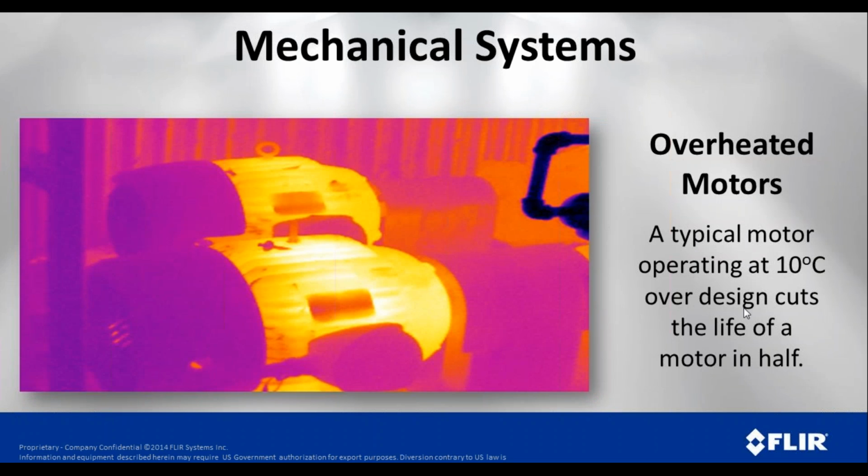So you can see here a typical motor, if it's operating at 10 degrees C above its design, its lifespan is going to be cut in half. You know, that's probably a pretty expensive motor sitting there, and to cut its life in half, we can really show a lot of payback to having a thermal camera by keeping an eye on these.